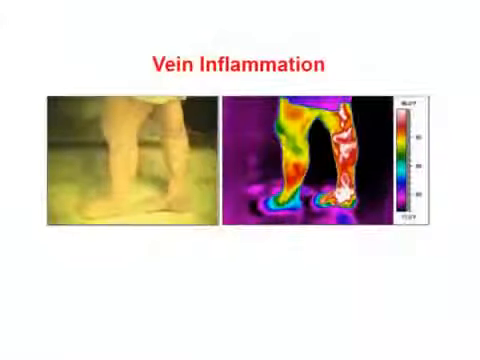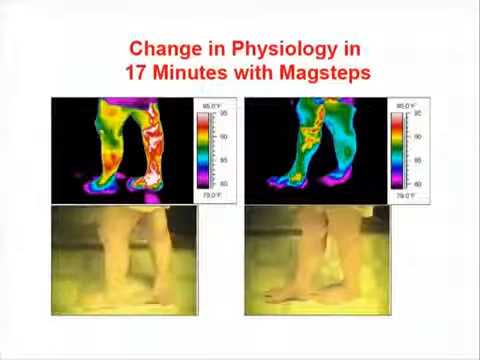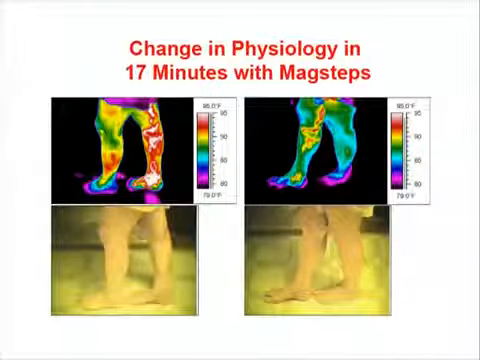You can see this young lady again here. What was interesting with this is they just called me because she had a problem with her lower leg and they couldn't see it. They were referring her to a psychiatrist. So for me to be able to just help them out and give them a second sight showing inflammation in the legs. While I was talking to her about these things, here's what we did. Put her on your mag steps. Those are over the same span of temperature. Can you see the reduction in inflammation, which is simply elevated temperature, after 17 minutes?